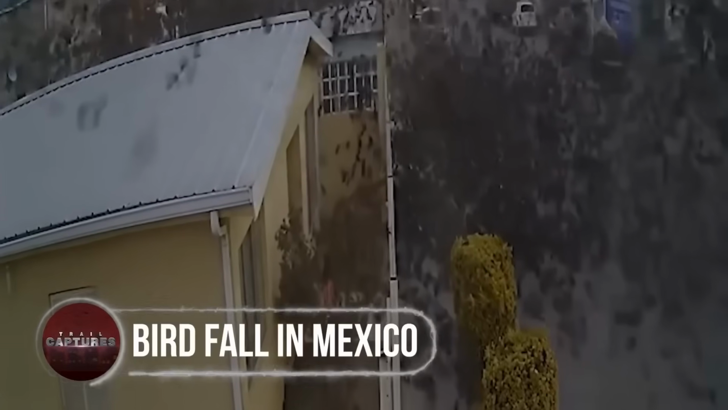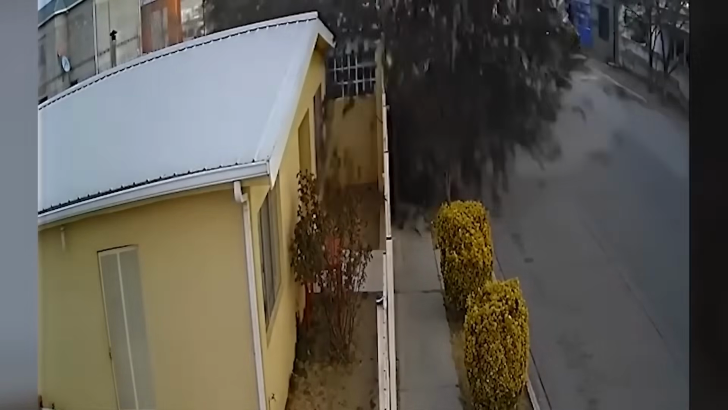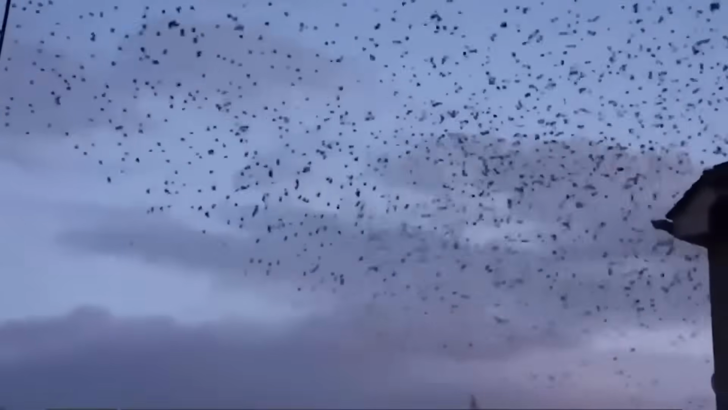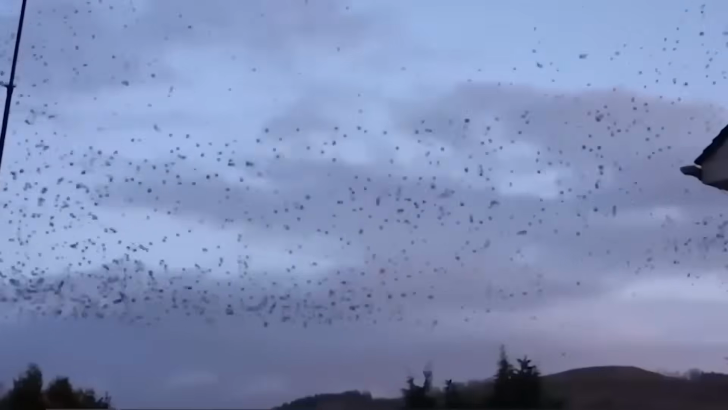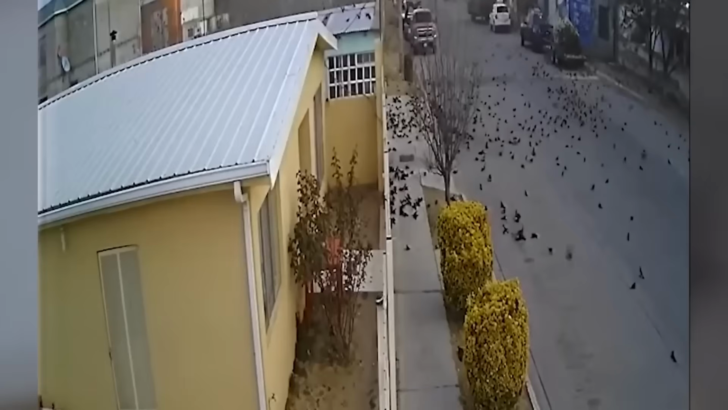Birdfall in Mexico. A security camera in northern Mexico captured a strange moment when hundreds of birds dropped from the sky and perished there. These were yellow-headed blackbirds that were flying south, and while some of them recovered from the fall, a large number of them just did not and could not move. While it appears that the birds fell freely, zookeepers in the area said that they were actually fleeing from a predator. The true cause of this mass death is still a mystery.